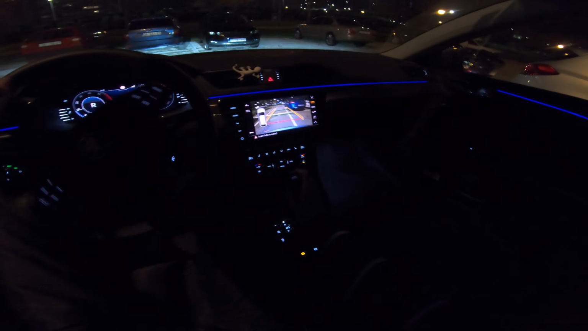Now I'm not parking permanently here. I'm just gonna head off, that's why I'm parking in the middle, so you can see the car in a way.